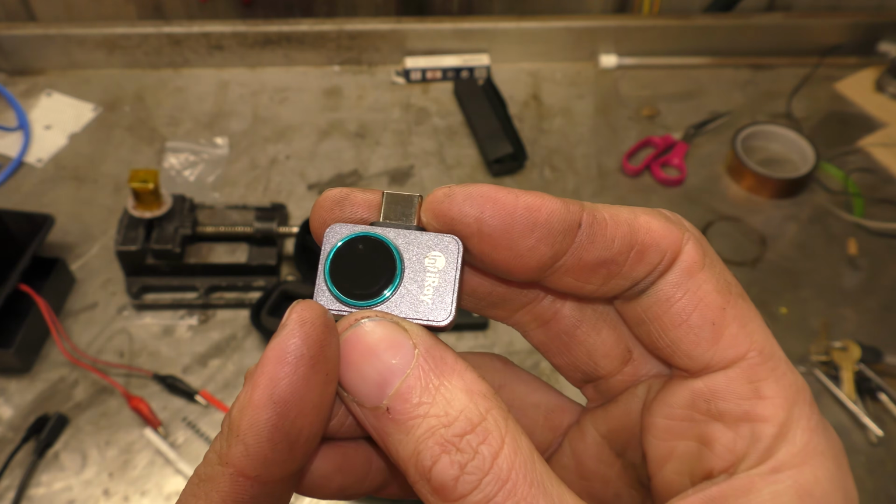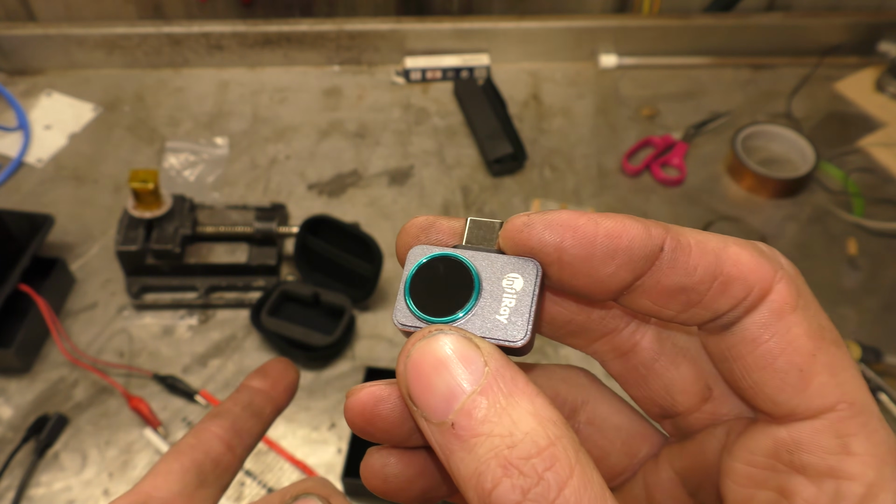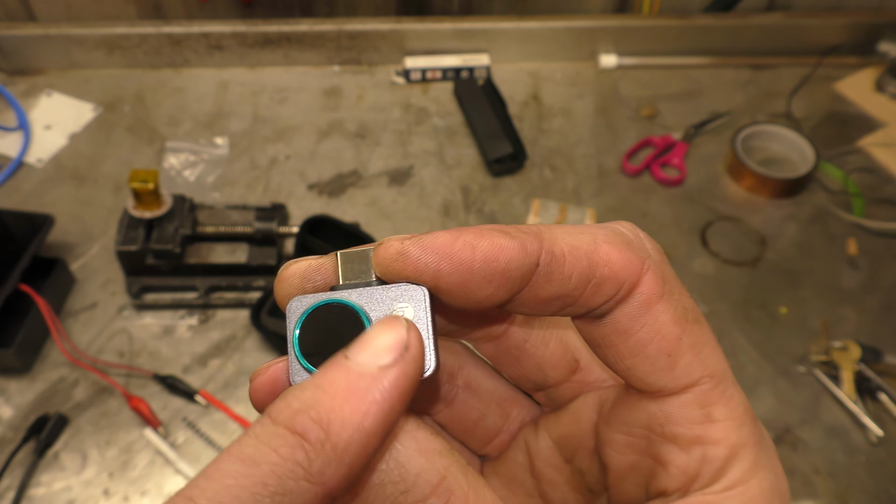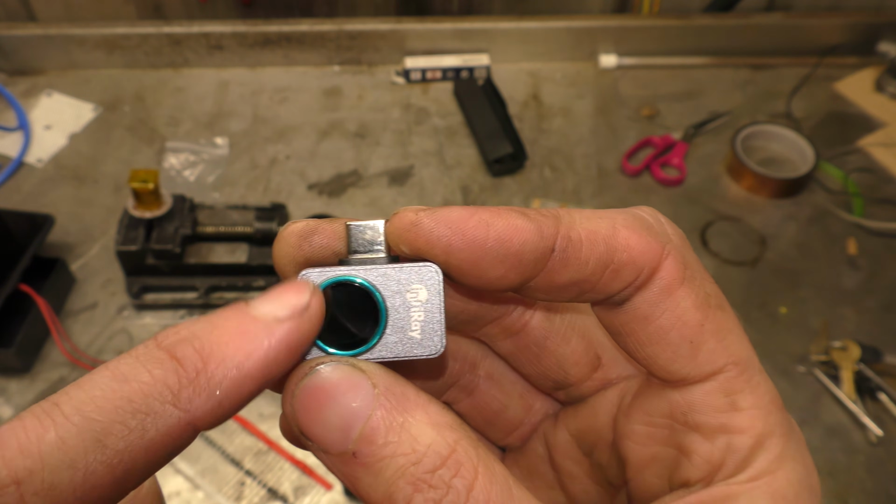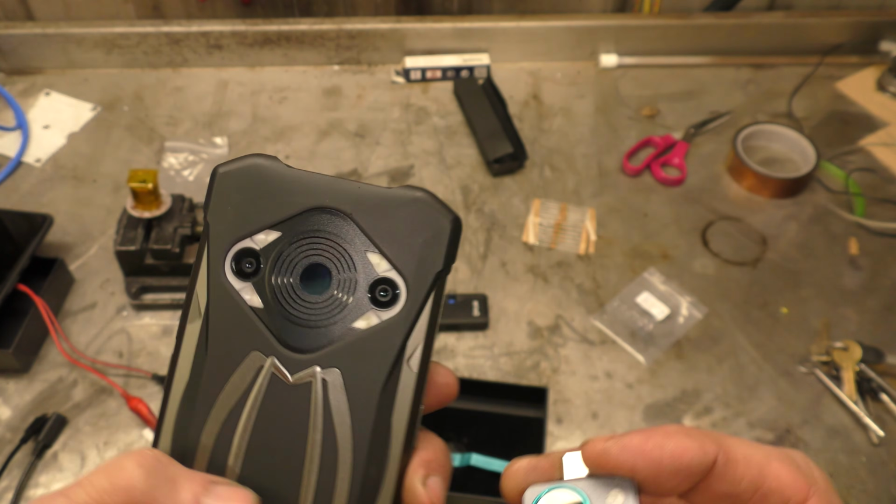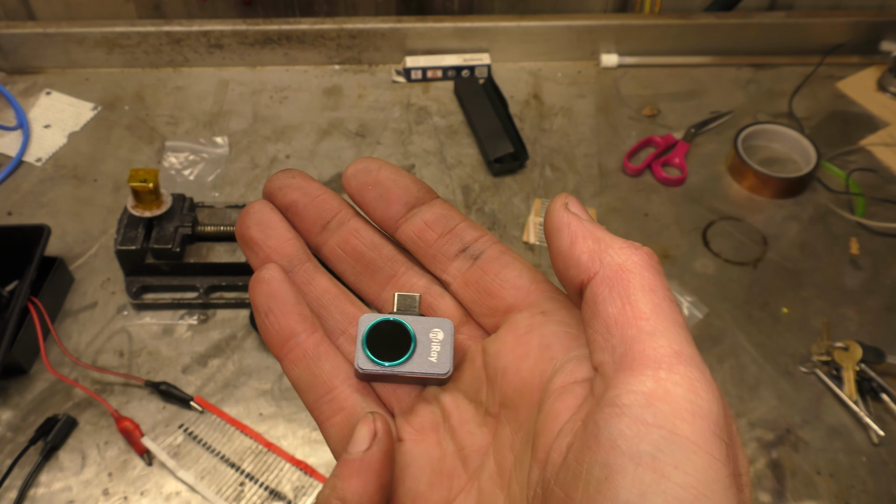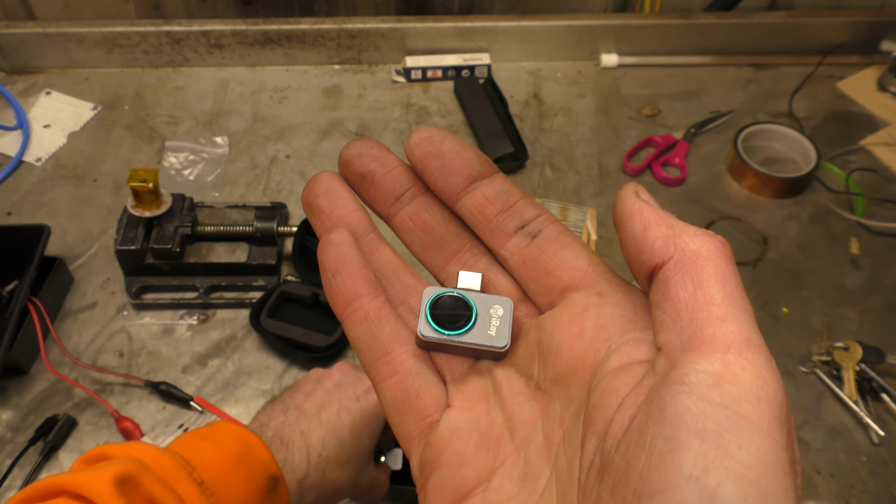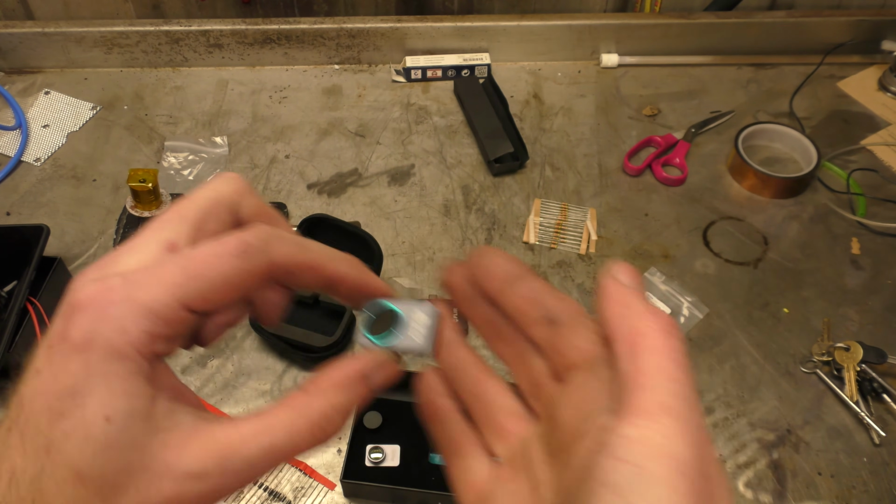Resolution is tremendous. Frame rate is fantastic for video compared to the Flir. The only thing it's obviously not got is the MSX of, you know, merging the visible light and the infrared image into one image like the Doogee has and the Flir has. Price wise, I think this comes in at somewhere between 200 and 270, depending if you got the macro lens or not, or what other accessories you choose with it.